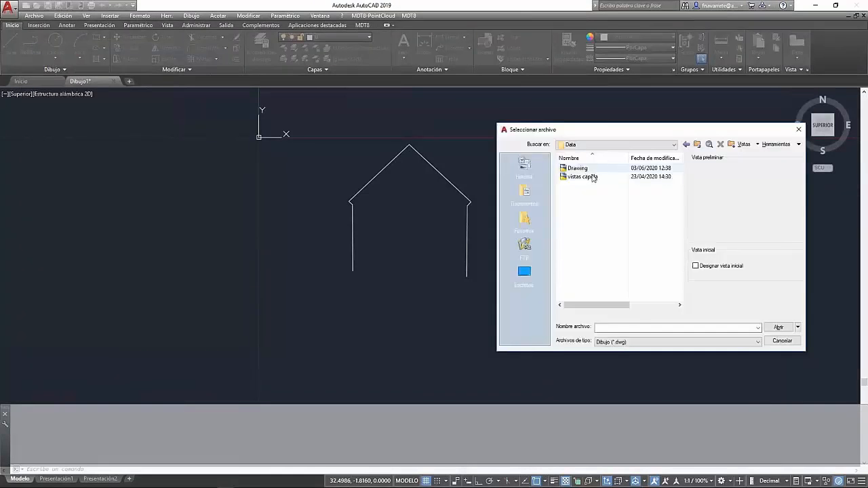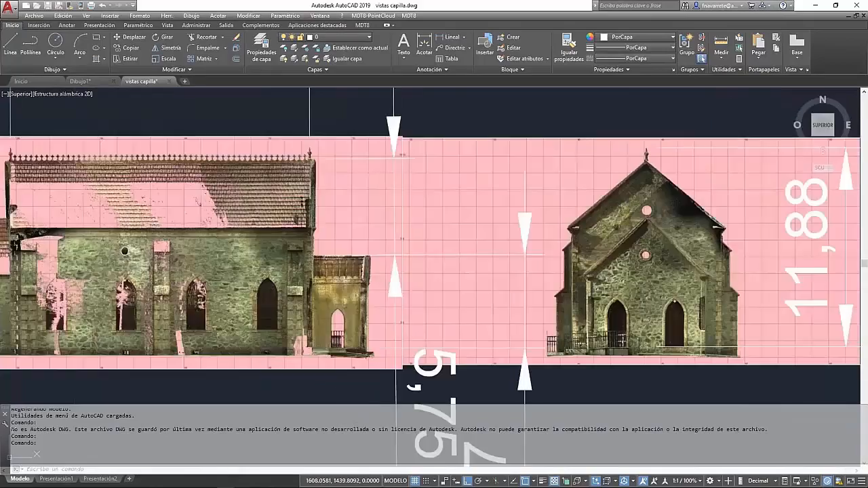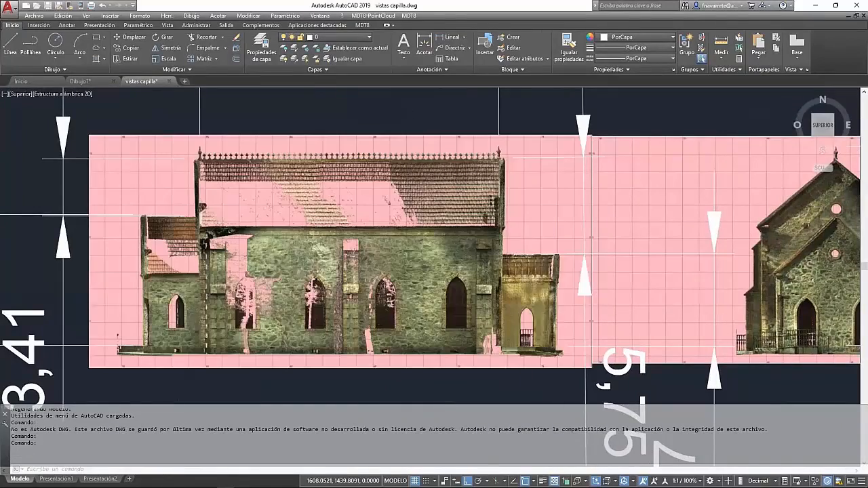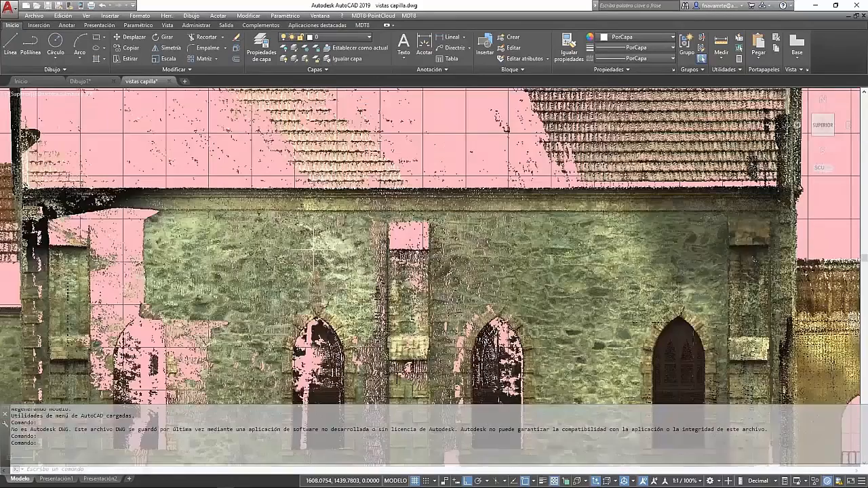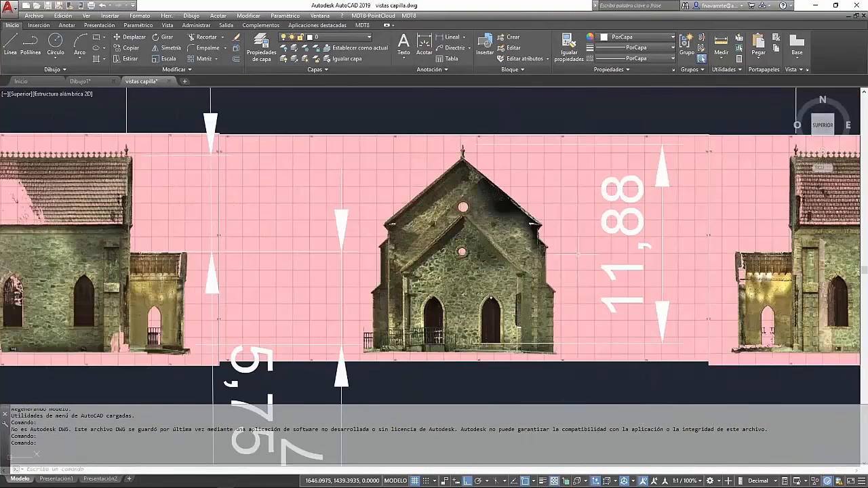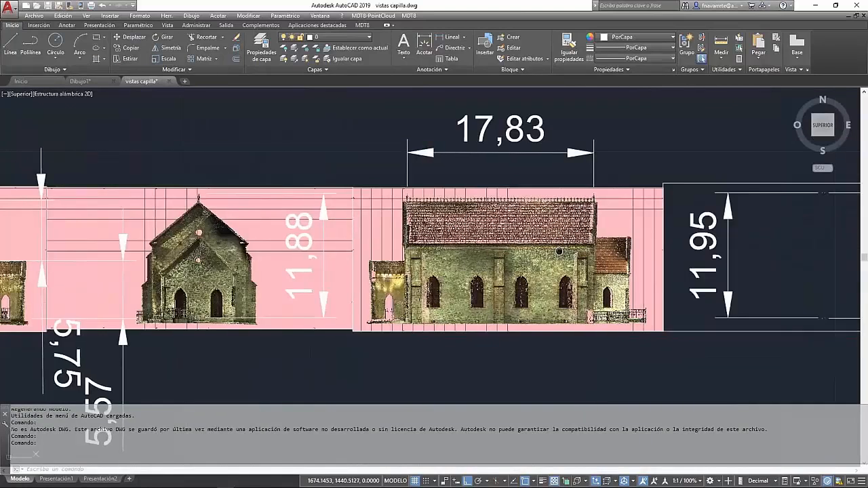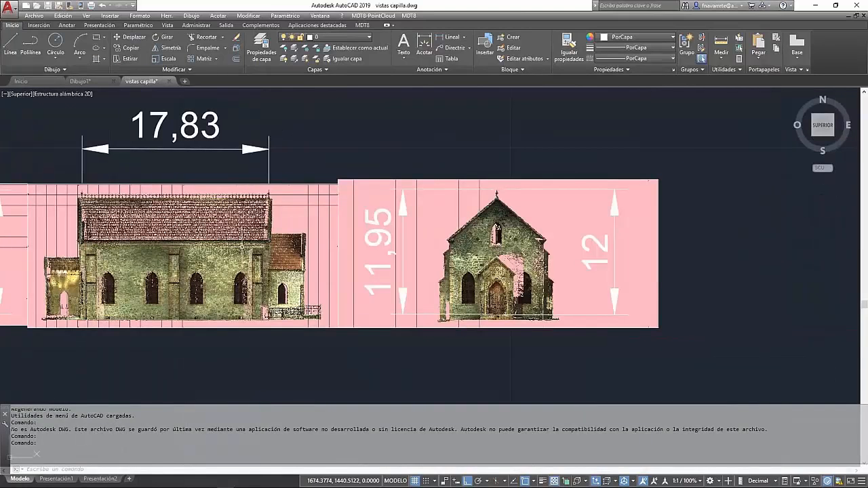Now we will show a job that a workmate did previously, where we see all the facades of the building with the dimensions of each facade. When we get closer, we appreciate that our points are not a continuous image, they are the points of the point cloud projected to the plane of the profile.